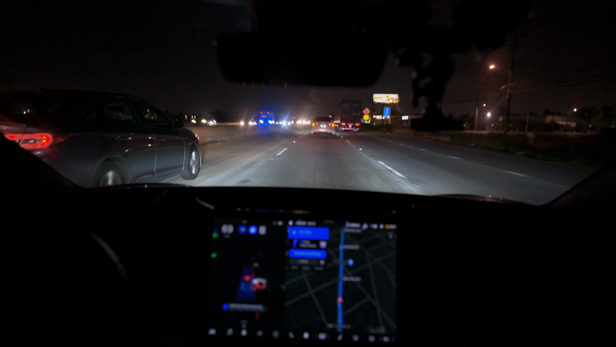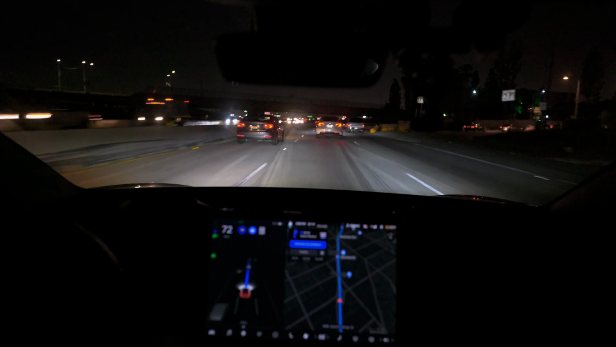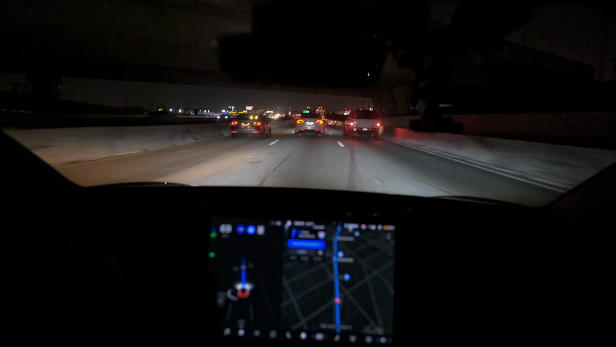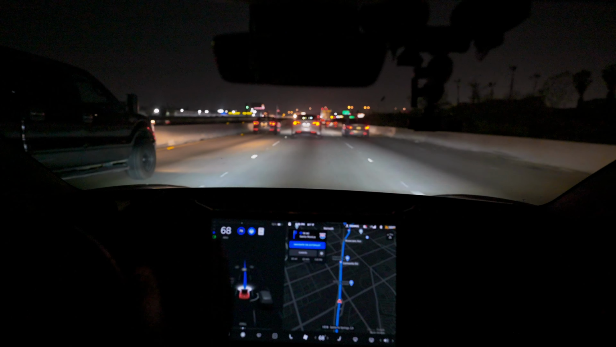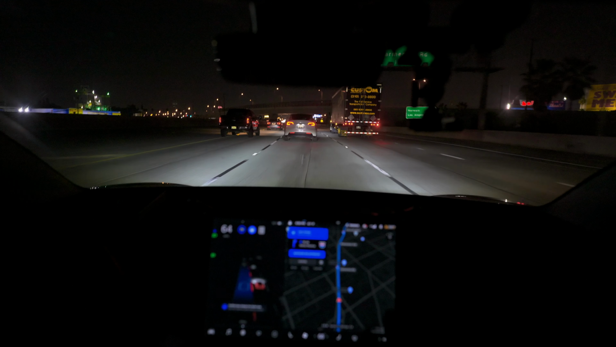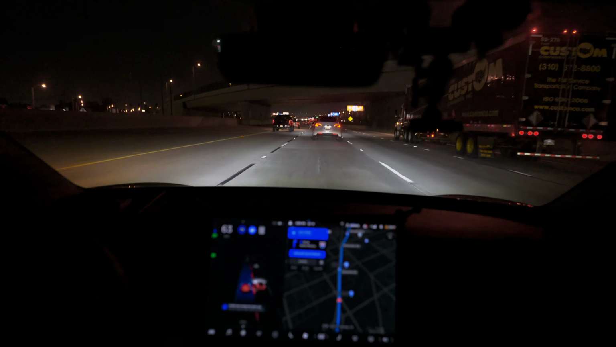Looks like it seems to be handling it pretty well. I think it's much worse going the opposite direction, but it seems like Autopilot's handling this pretty well. You can see how the lines could get confusing, but I guess at nighttime, because it's using the headlights, it can see really clearly where all the lanes are going. And yeah, we basically navigated through that without any hiccups or any glitches, very easily.